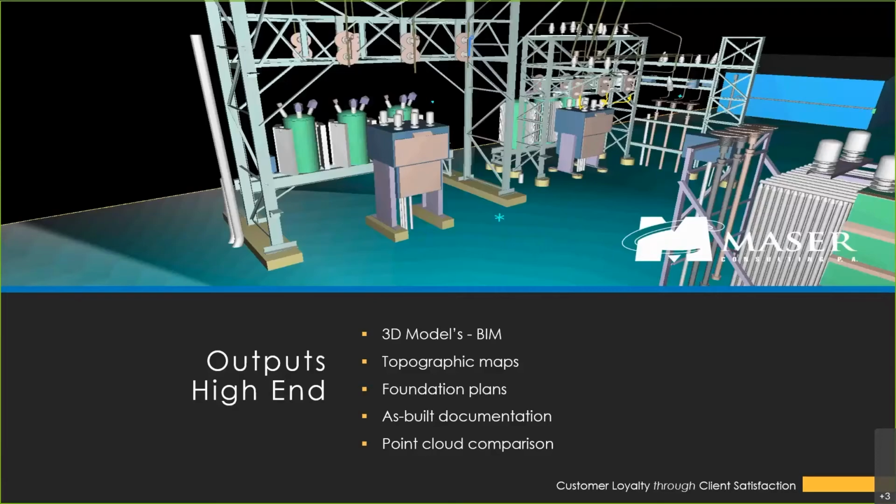Another added benefit is cloud comparison. If there's a reason to believe any equipment is settling or deforming, point clouds can be analyzed against each other. So essentially you can go out, collect your LIDAR data, have your baseline information, do any weekly, monthly, yearly monitoring, and then you can compare those results from year to year, whatever that time frame is that you're looking at for monitoring.